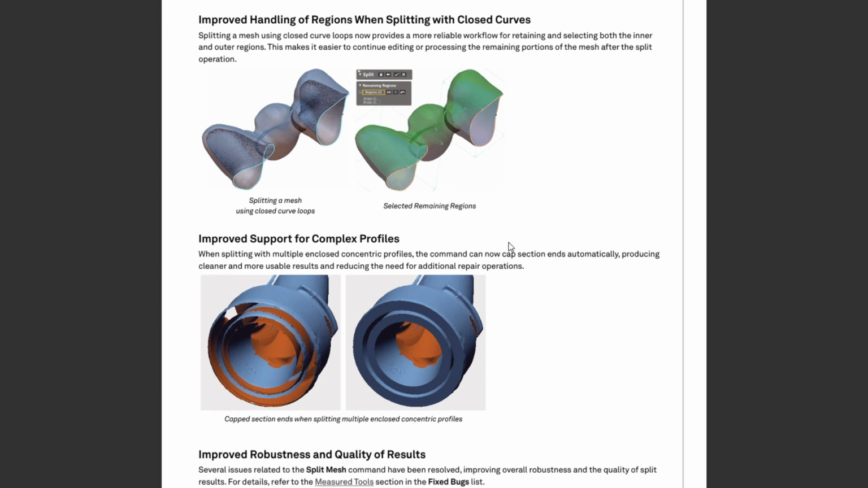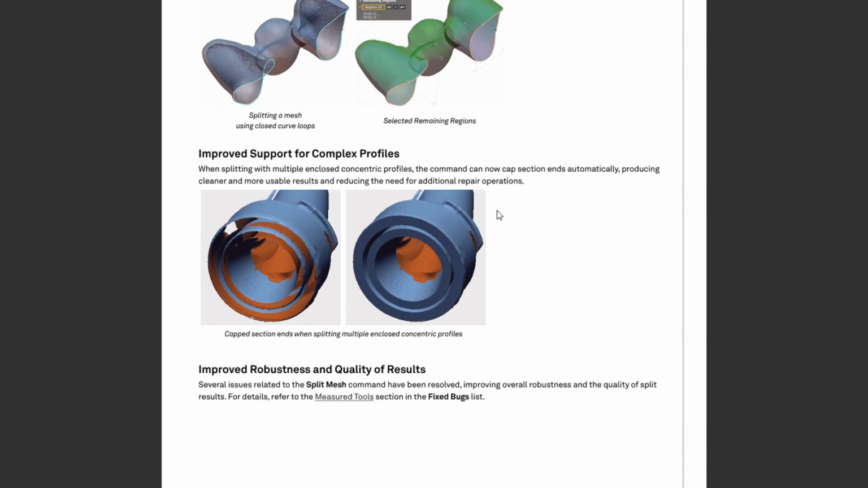There is also improved handling of the regions when splitting with closed curves. This is going to make it easier to continue editing or processing the remaining portions of the mesh after the split operation as well. You can use closed curve groups or remaining regions.